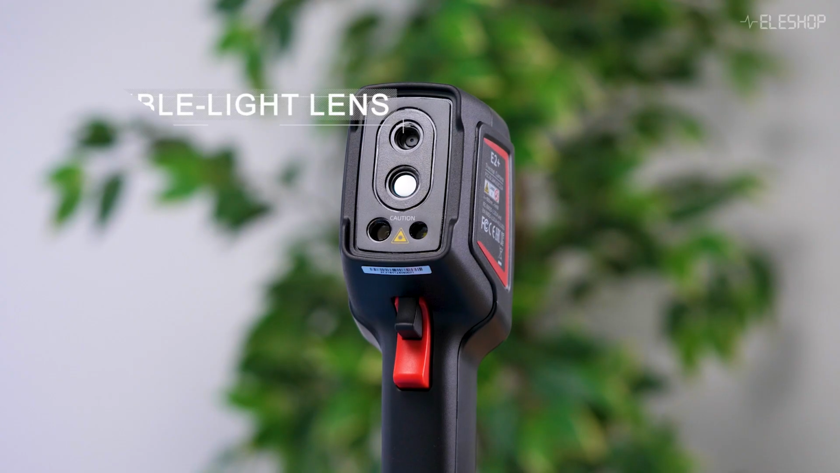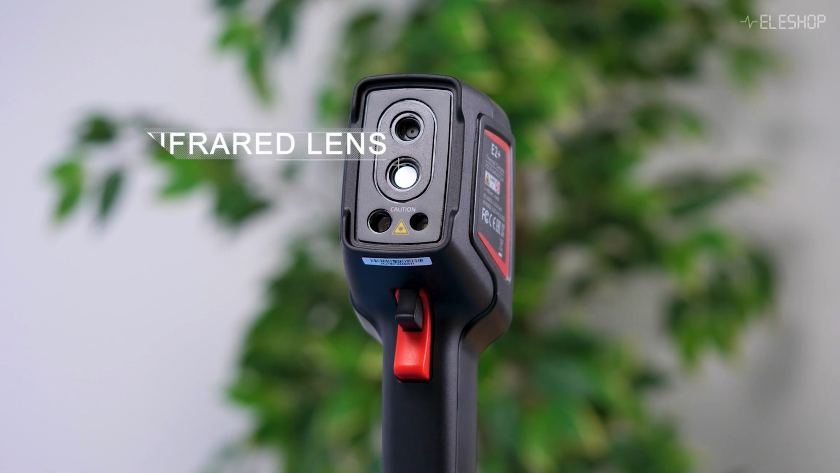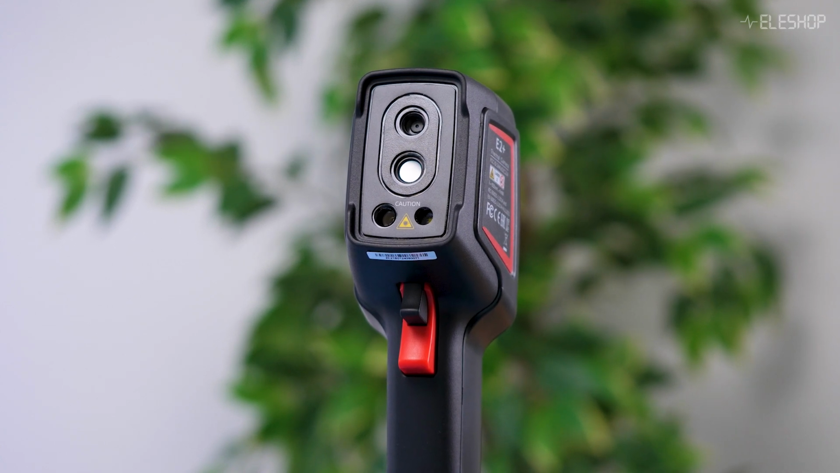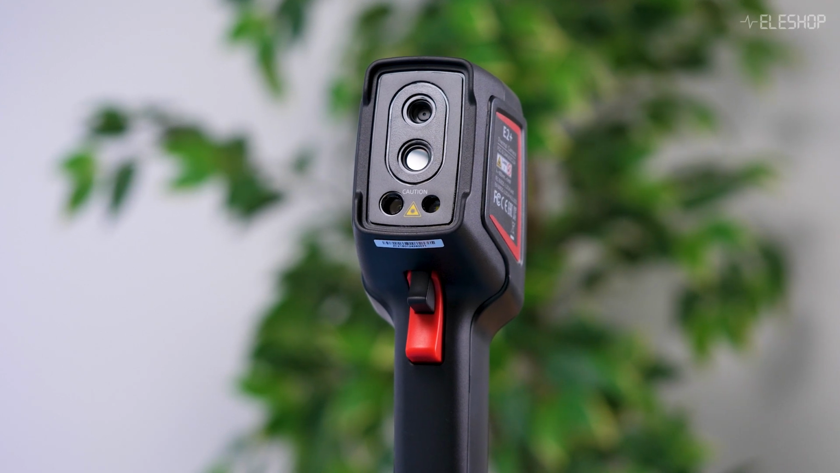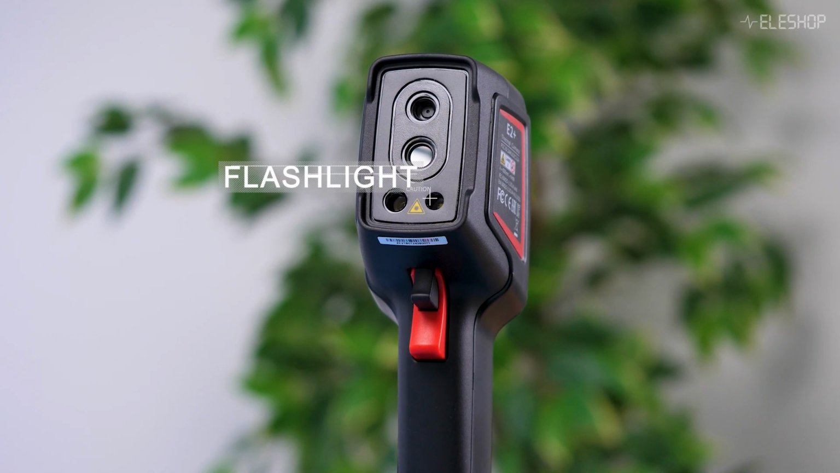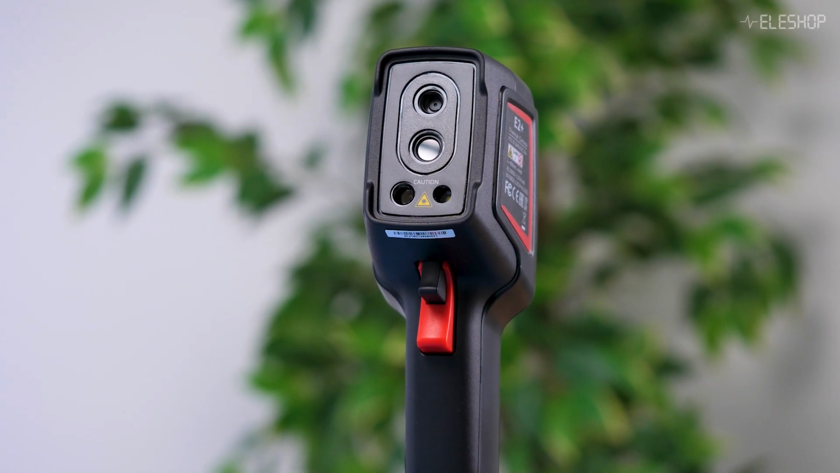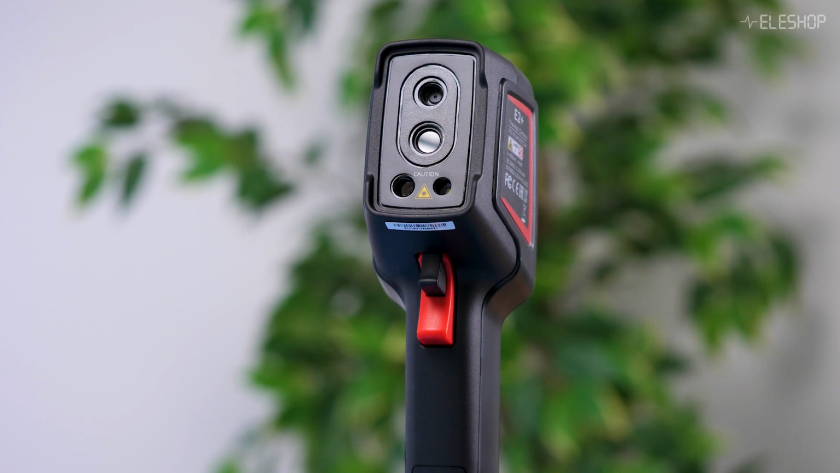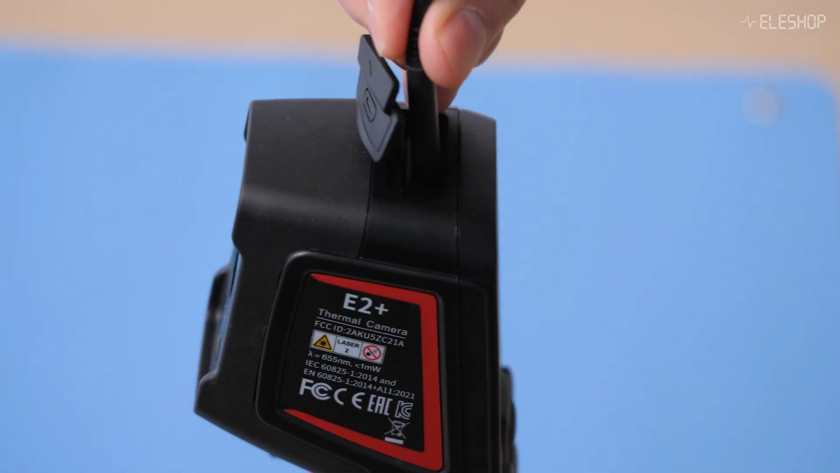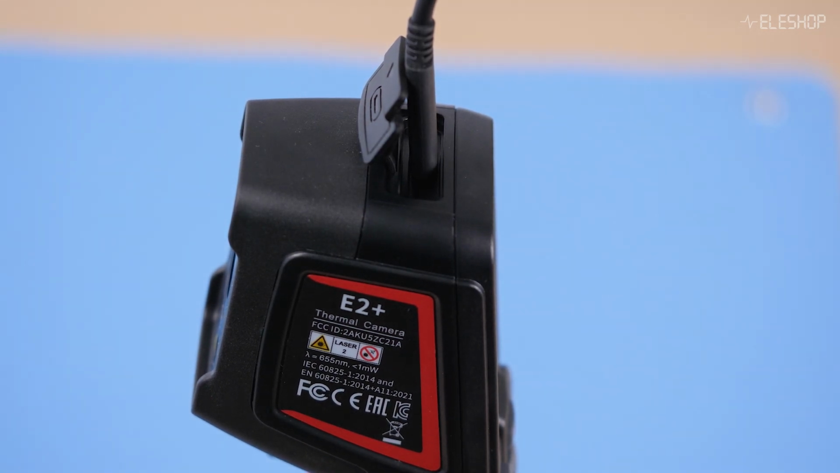The Guide E2 is equipped with several key components: a visible light lens for capturing standard images, an infrared lens for thermal imaging, a laser pointer which doesn't have much practical use, a flashlight, which could be useful in some building inspection scenarios, and a trigger button, which is used to capture images or videos. On top, you'll find a Type-C connector for charging and data transfer.